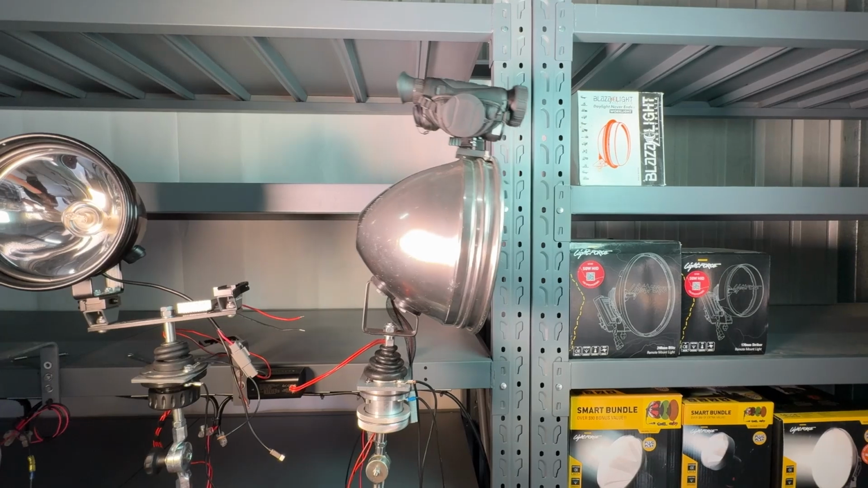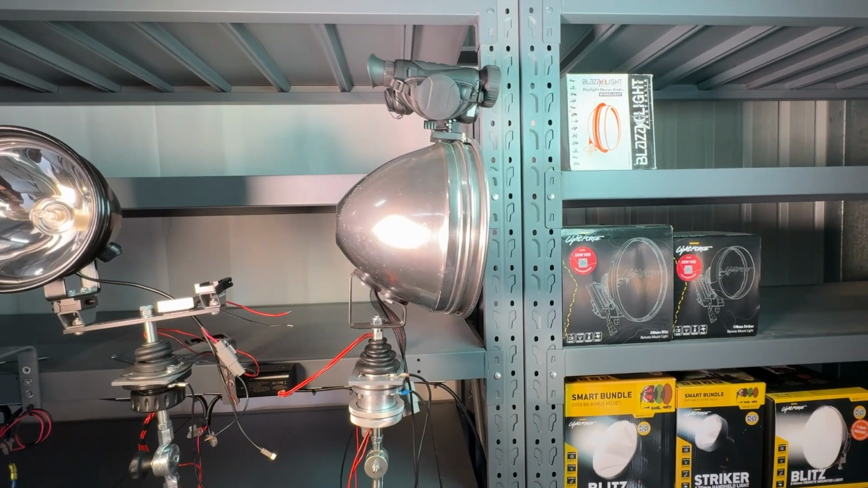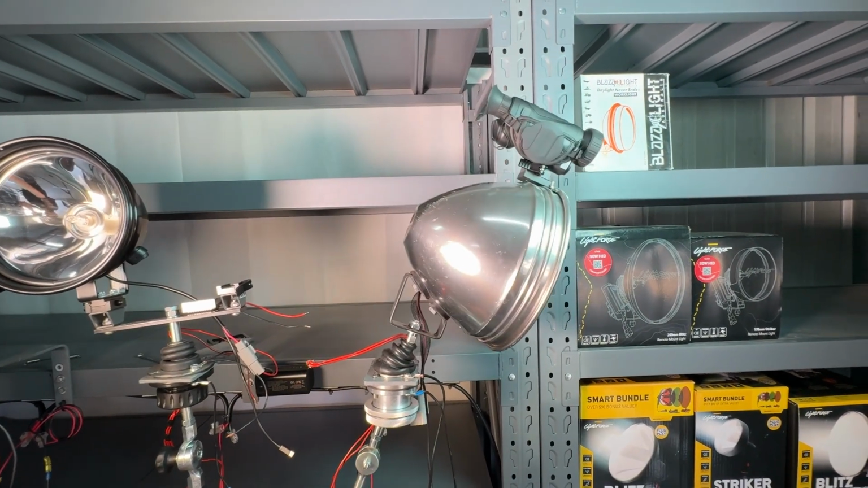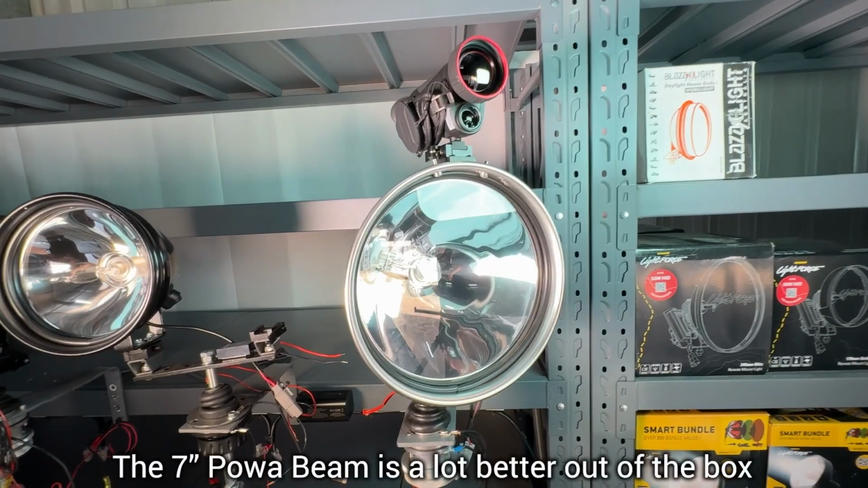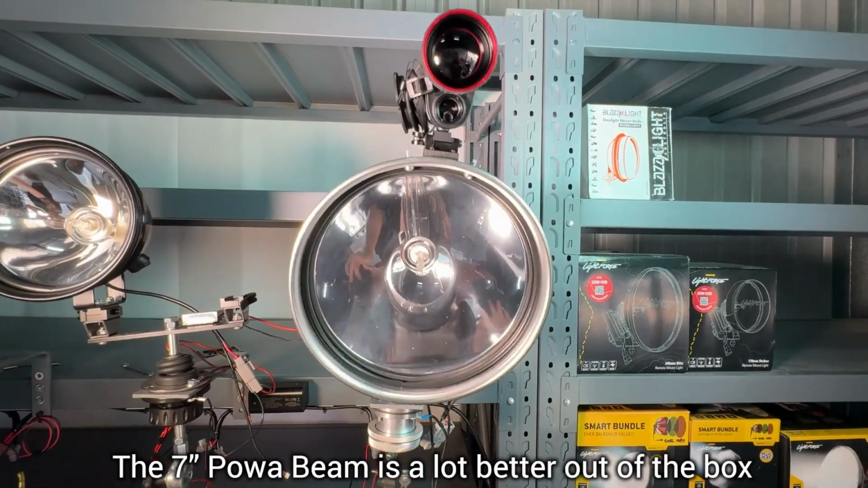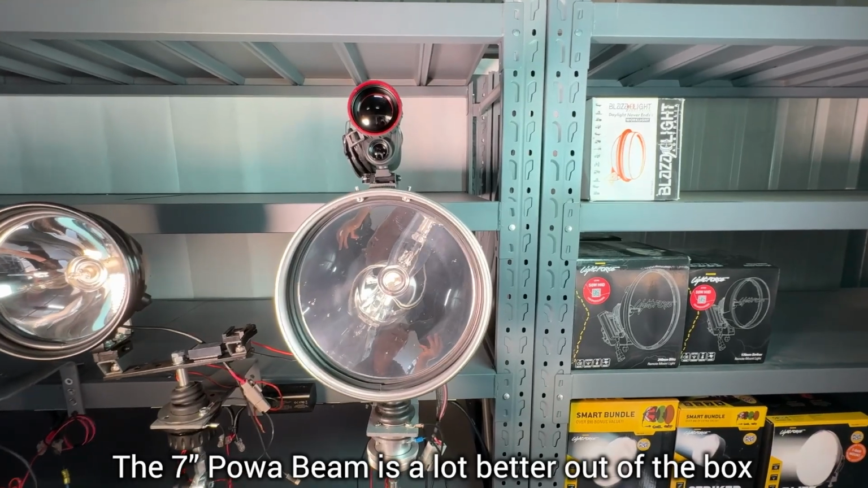I'd like to quickly note here that this is exaggerated because the Powerbeam light itself isn't balanced. As you can see, it's clearly not centered on the handle. If you take the time to make a bracket, or maybe Powerbeam will release one that'll allow you to move your light further back and center it, this problem can be resolved. You won't see it as bad on other lights like the Light Force.